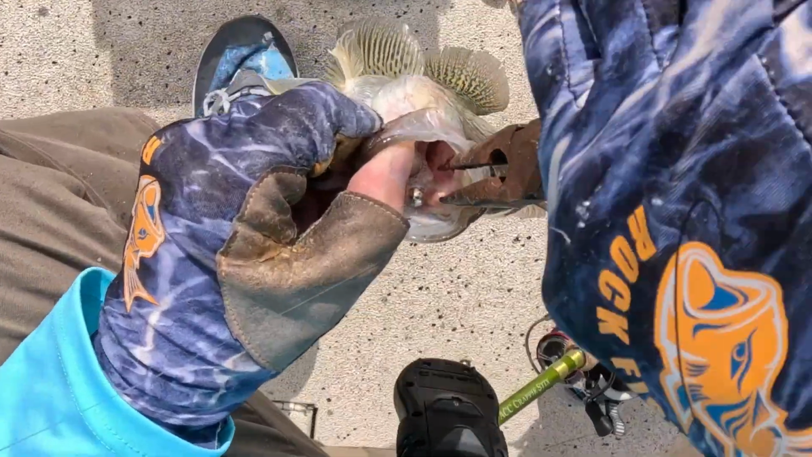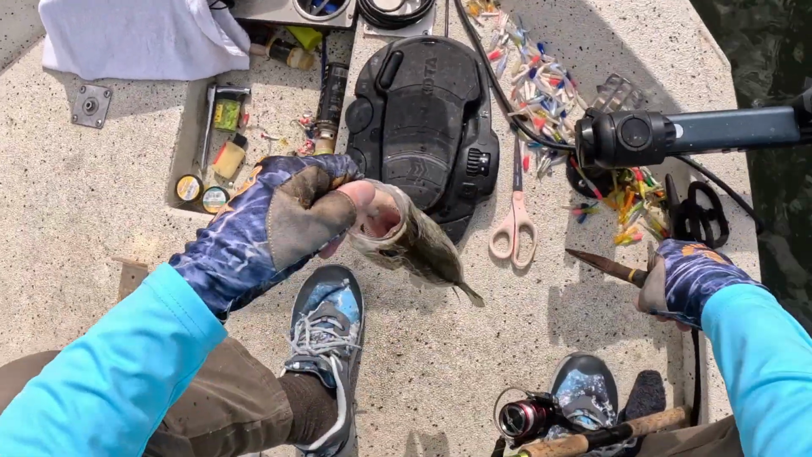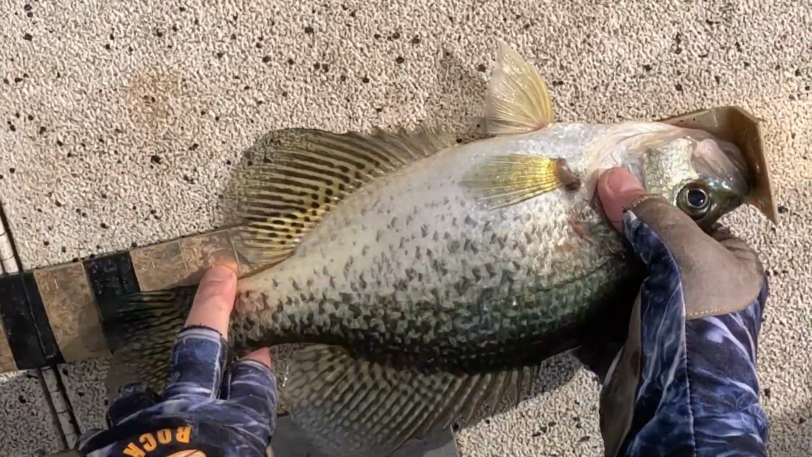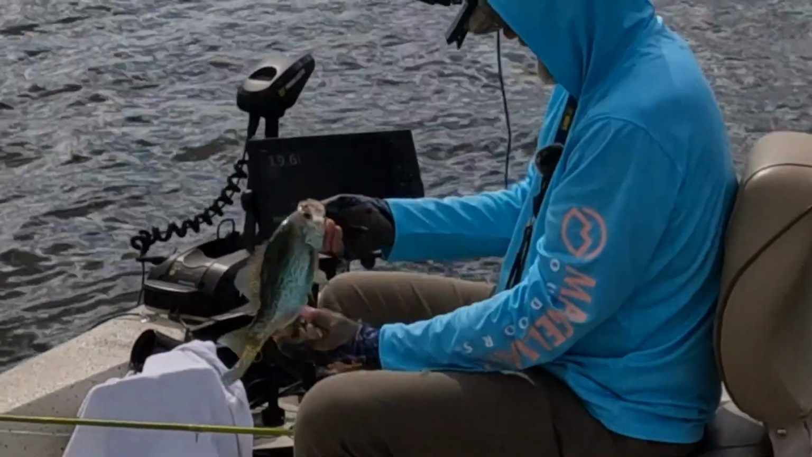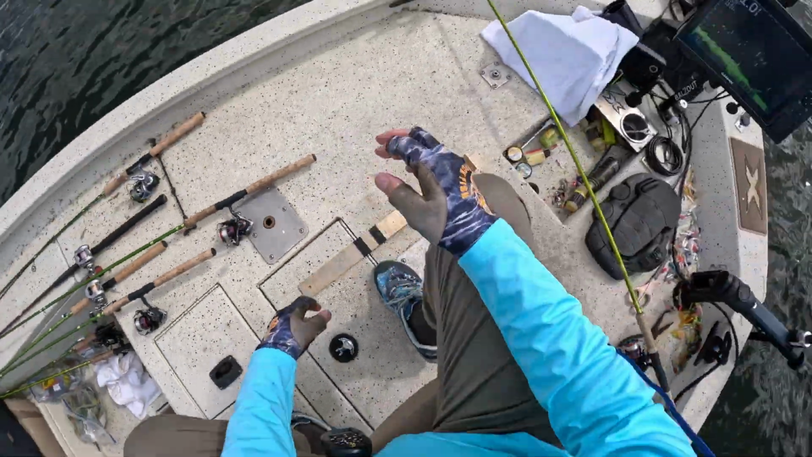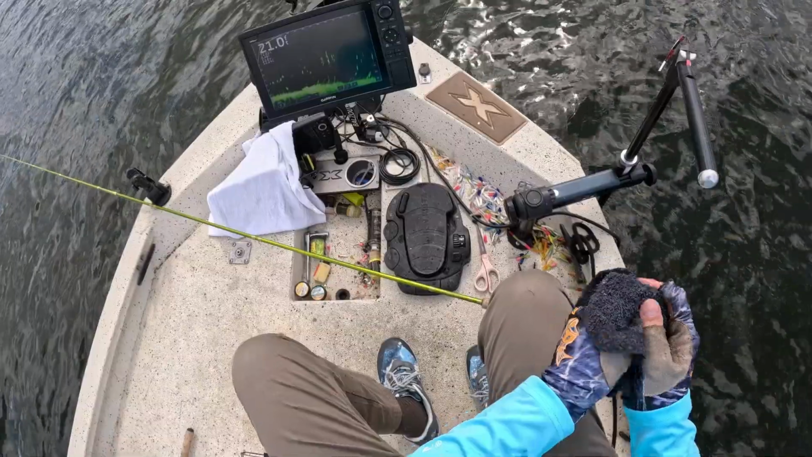Alright, I'm catching one more after this and we're calling it a day. Look at that. 12, 13 and a half, 13 and a quarter. Black crappie. Get in the boat. Alright, one more. We are done.